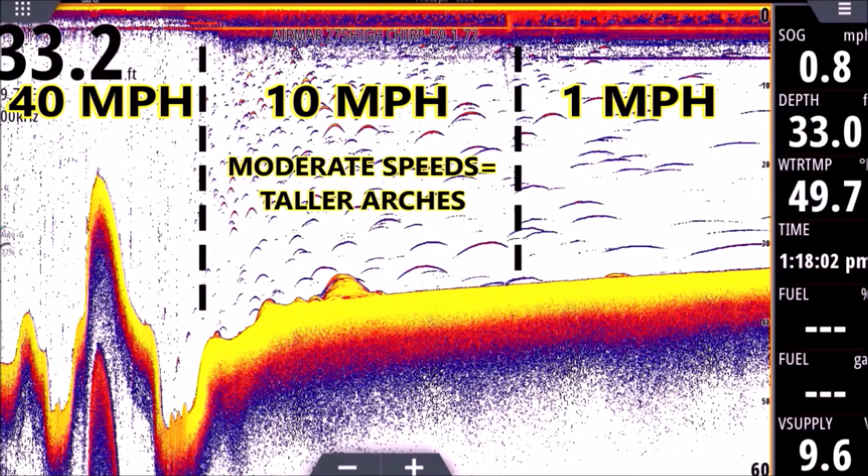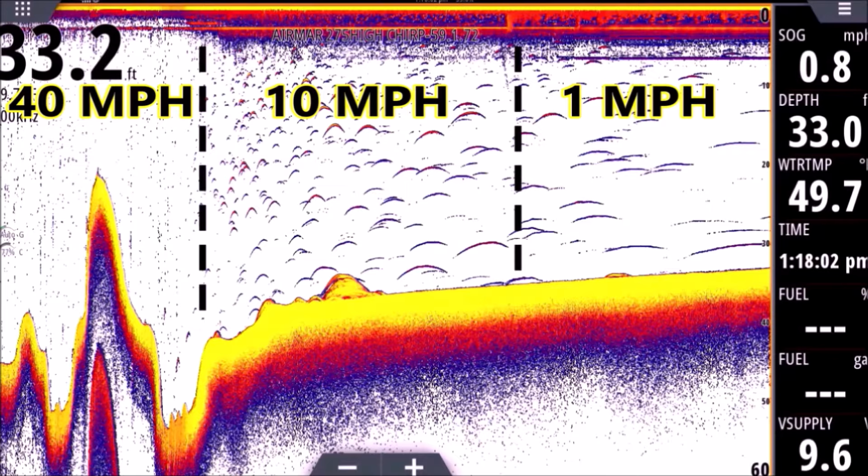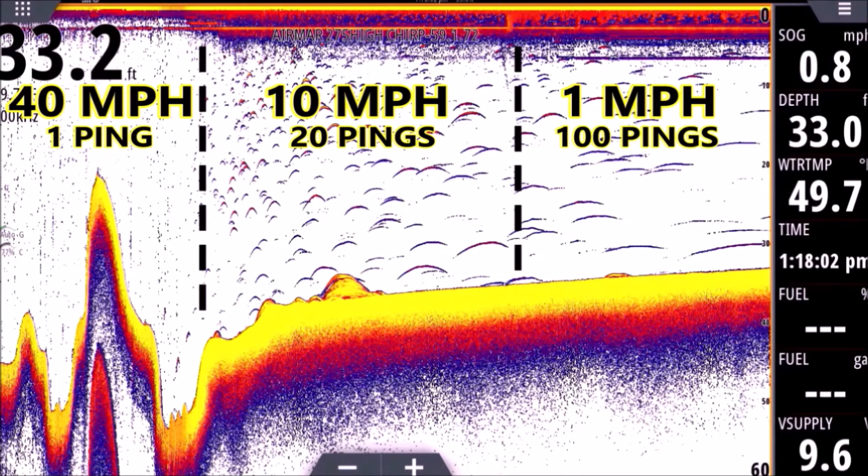So for argument's sake, if the left returns we're absorbing one ping, let's say in the middle there we're absorbing maybe 20 pings. Okay, moving to the right, again this is all for argument's sake. To the right of the furthest right dotted line, you'll see how they look like worms now. They're very flattened out. They're flattened out because they're sitting under the transducer longer. So if the returns all the way to the left are absorbing one ping, for argument's sake, the ones on the right may be absorbing 100.